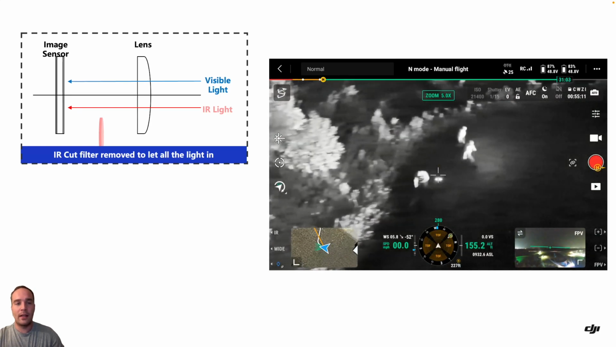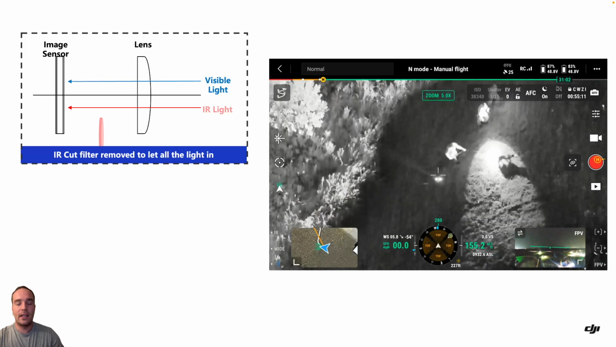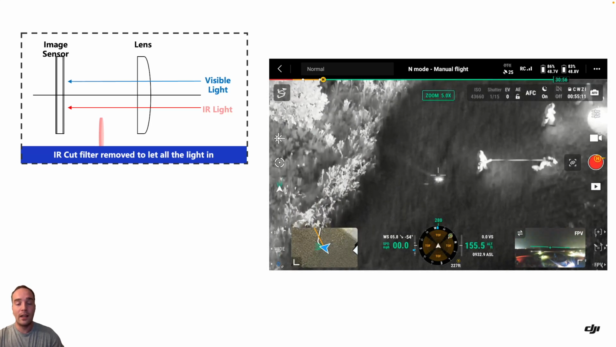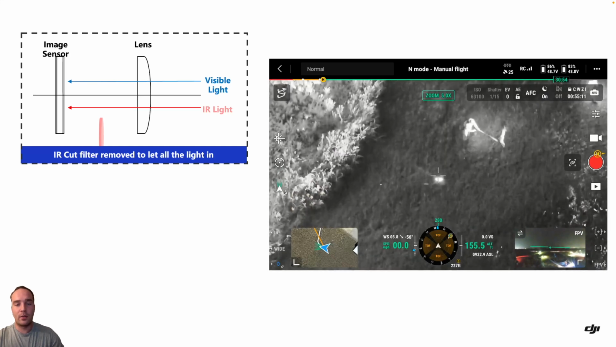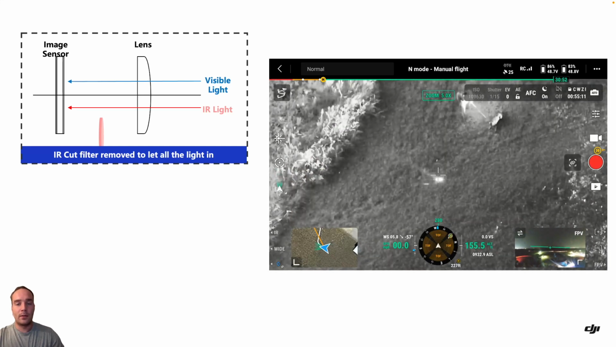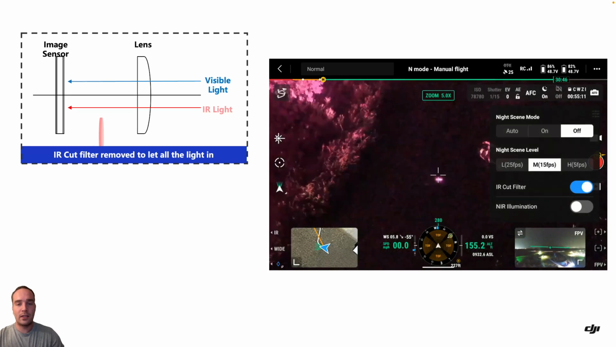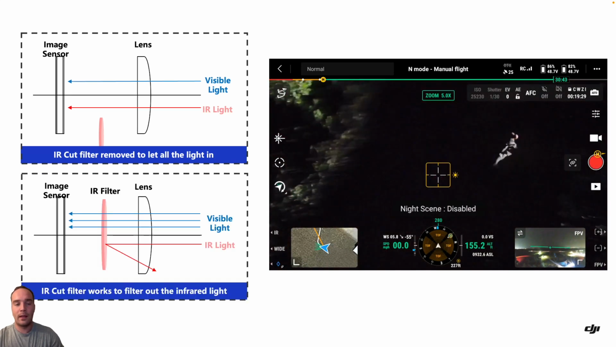And you can see right now the IR cut filter is disengaged. And we can see that because the camera feed is black and white, and we're also having better video quality here. But you will see shortly here in the video, we will go into our settings and re-engage that IR cut filter here. And we can see when that IR cut filter is back, that IR light is blocked out, and we're going to have full color again, but we're not going to have as many details.